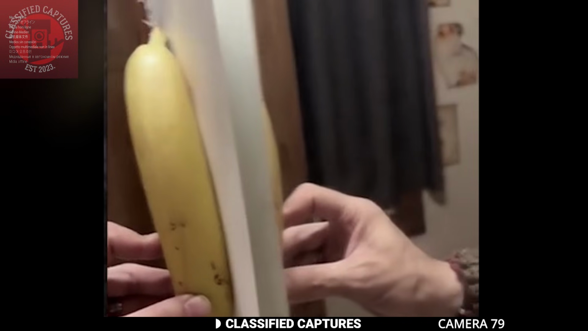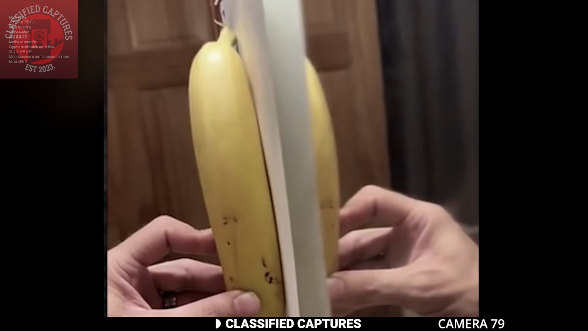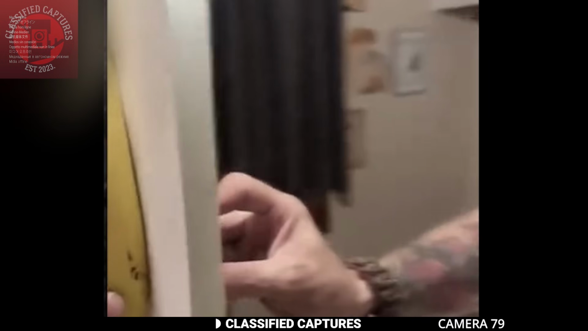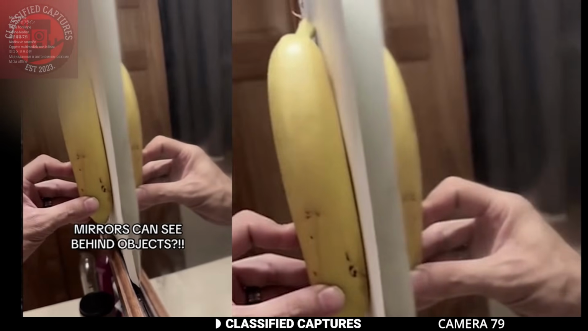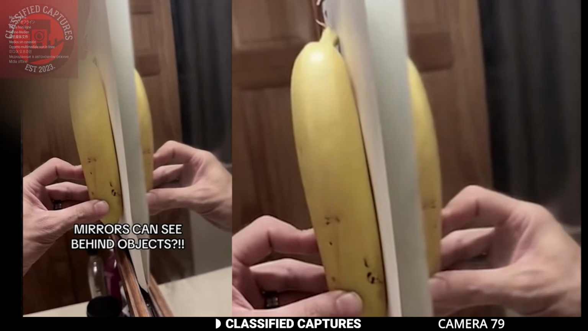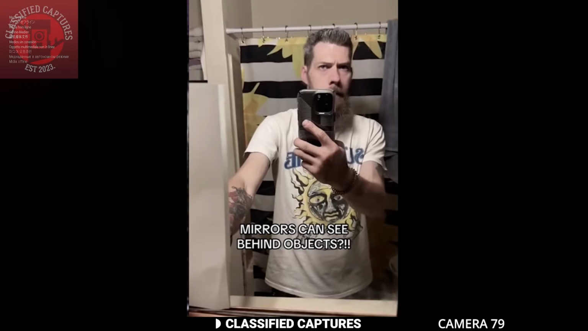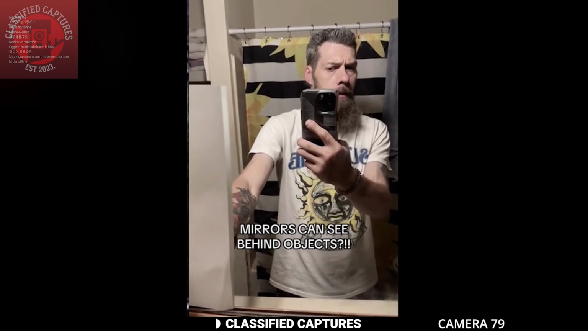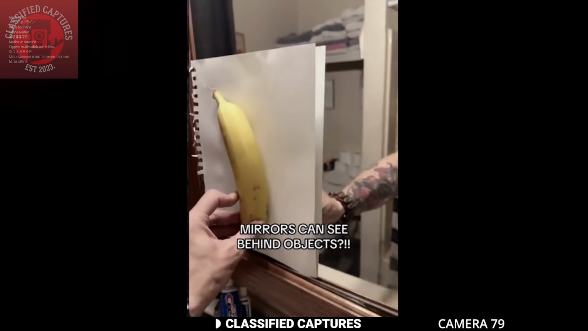He states that mirrors don't just reflect what's directly in front of them, they capture and rotate the images of objects in their reflective view. In this case, the angle of reflection allows the banana to be visible even when it's seemingly blocked by the paper. So while it's cool and might look supernatural at first glance, there's no magic here, just good old-fashioned optics.